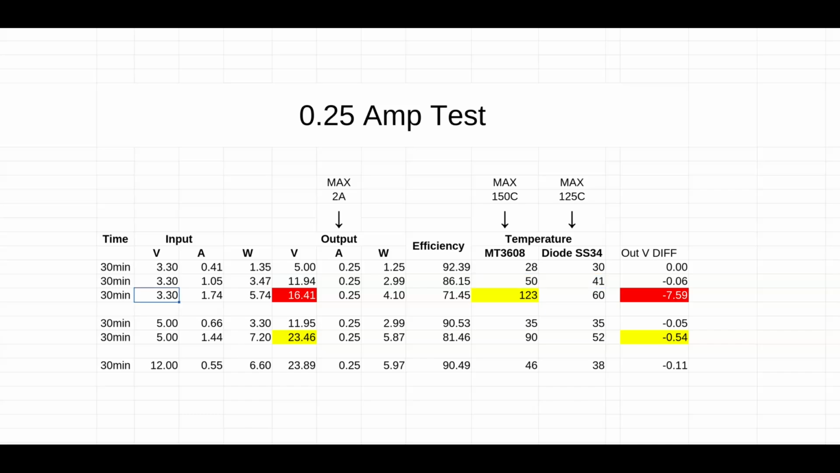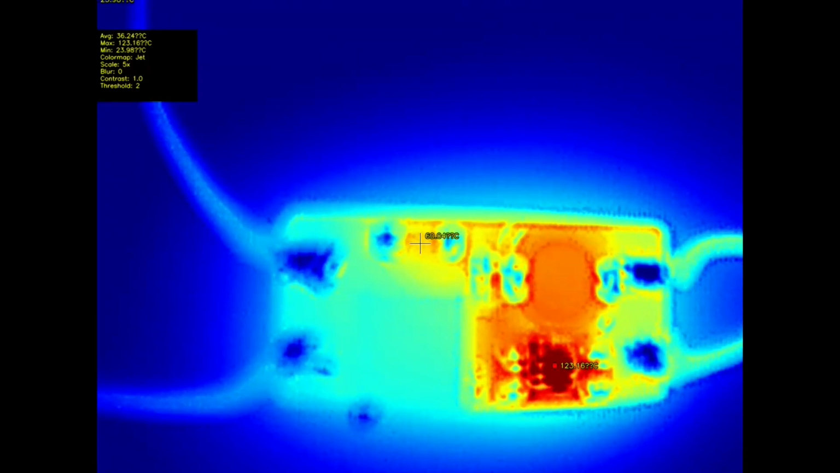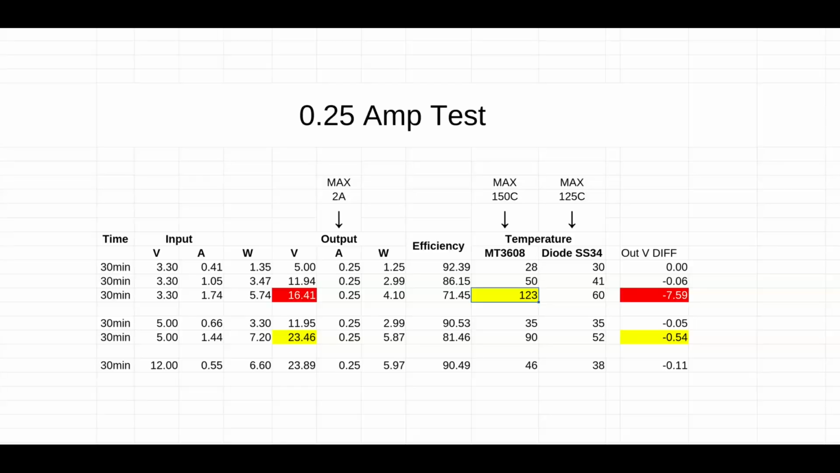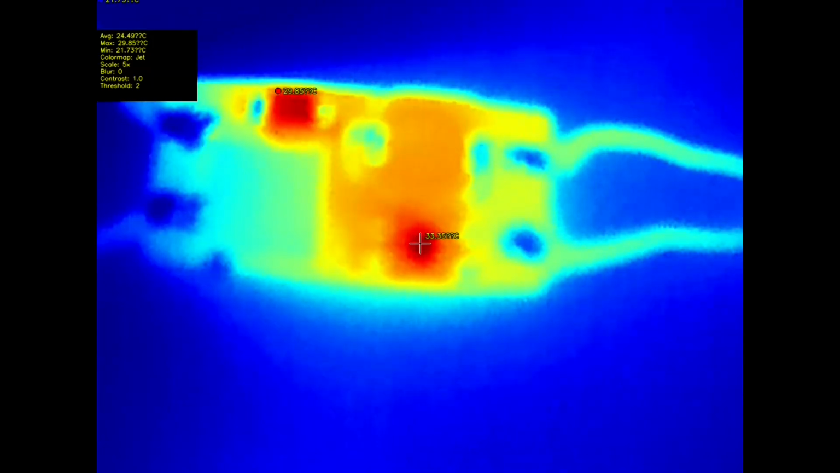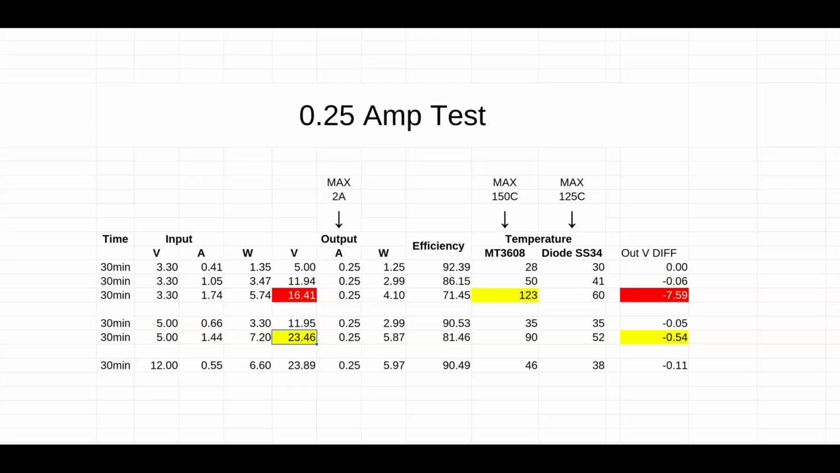From 3.3 to 24 volts, well, not going to happen. We lost more than 7 volts on the output, and the regulator went to 123 degrees, so this is a no-go, so we lost this one. From 5 to 12, a little bit of voltage sag, but efficiency is good and the temperatures are great. From 5 to 24 volts, well, we didn't get the full 24 volts, we lost half a volt.